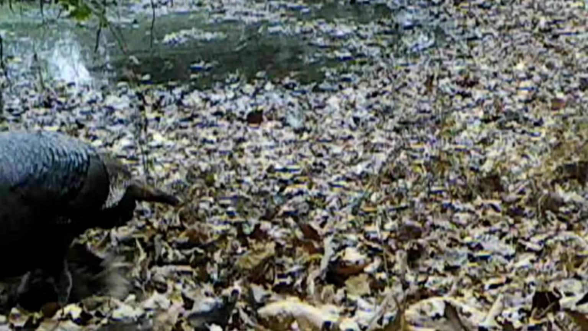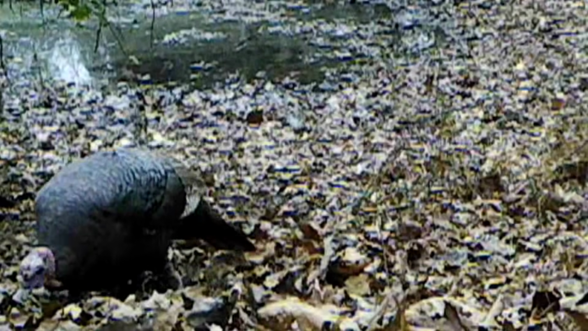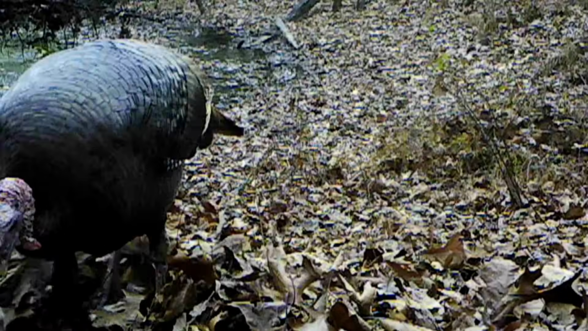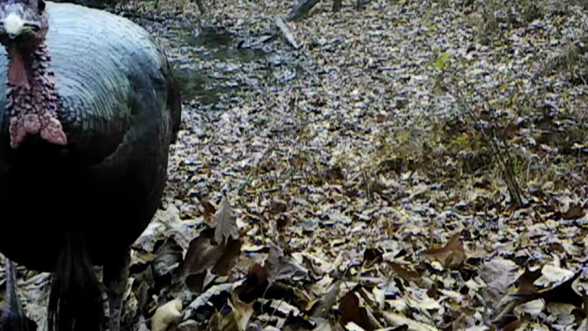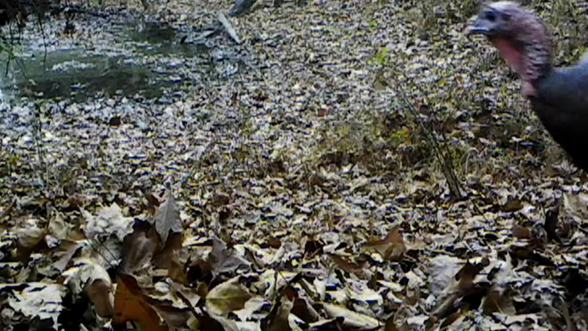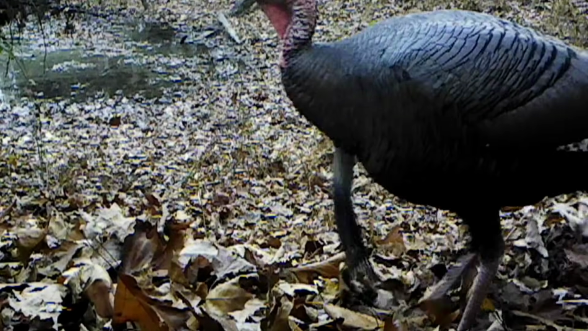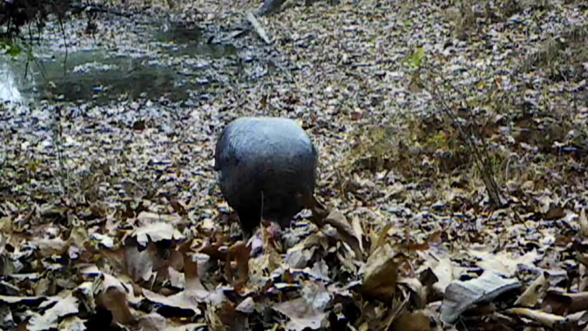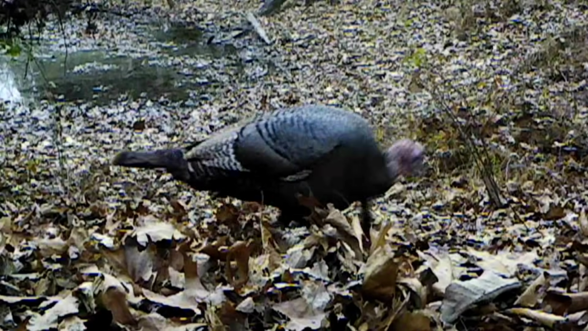And down at the pond, the turkey are still down there. They like this old wet pond. These leaves, they scratching up them bugs. And they could stay there about all day till something moves them off, runs them off. But they're so comical and peaceful to relax to watch. Beautiful big tom right there.